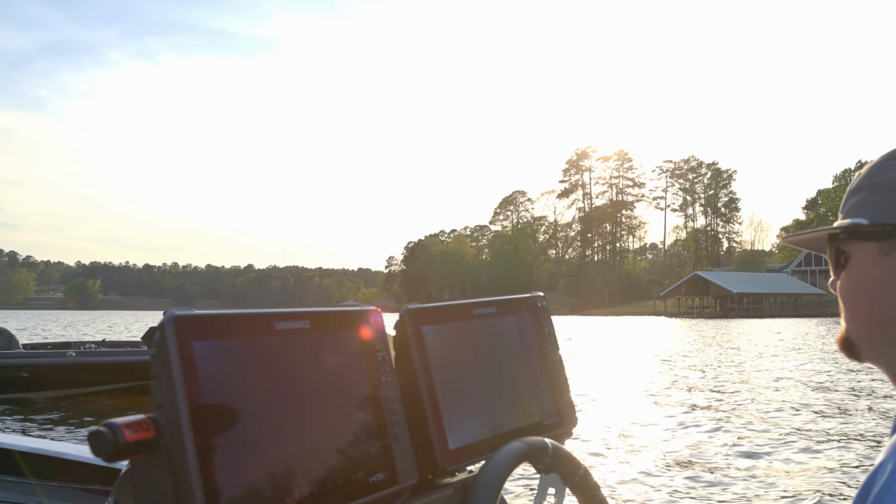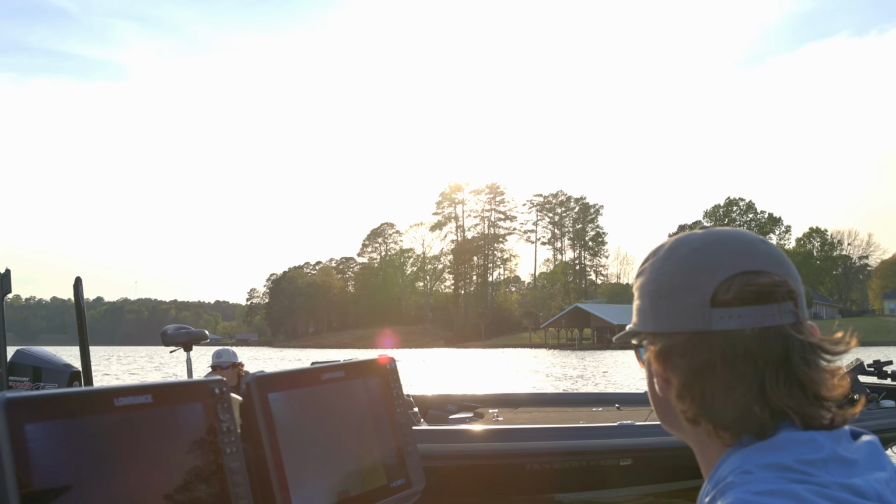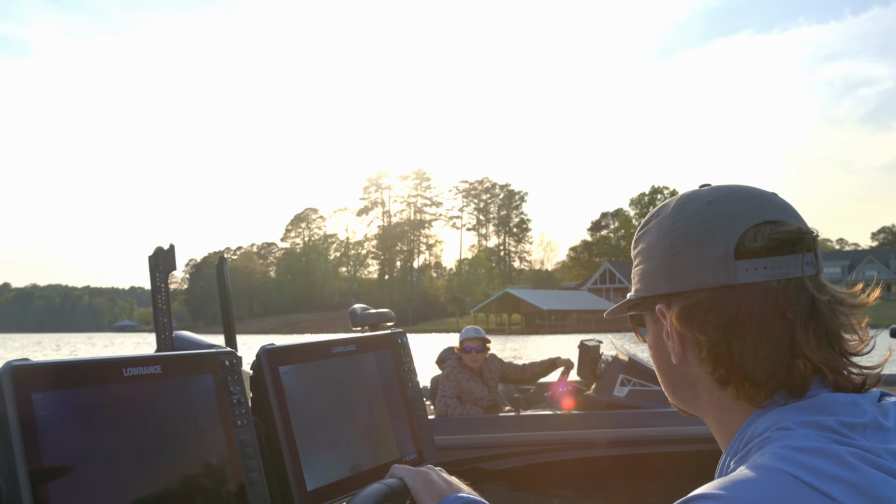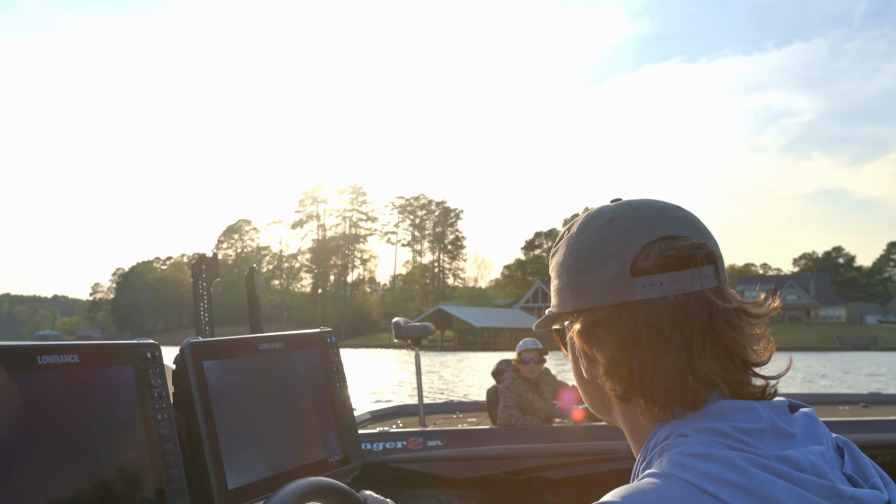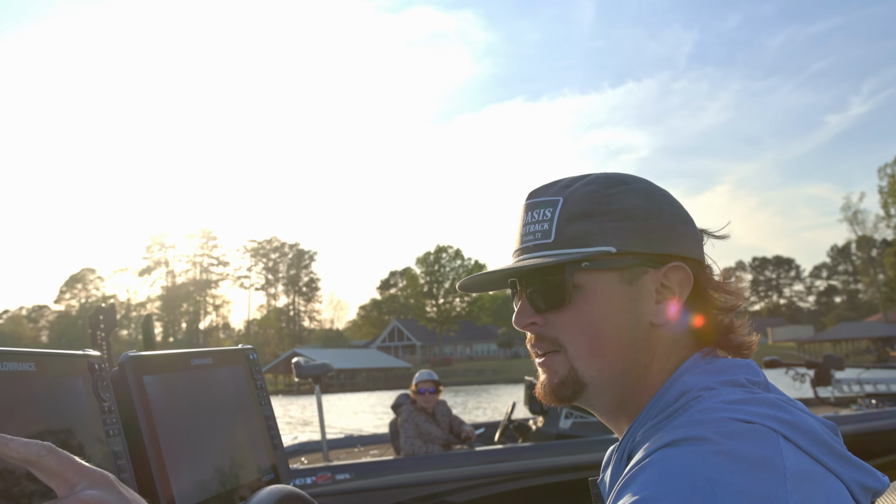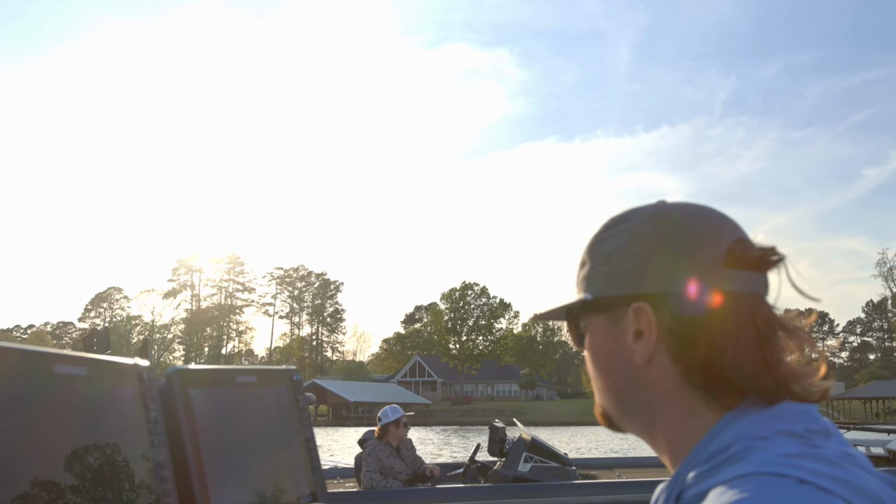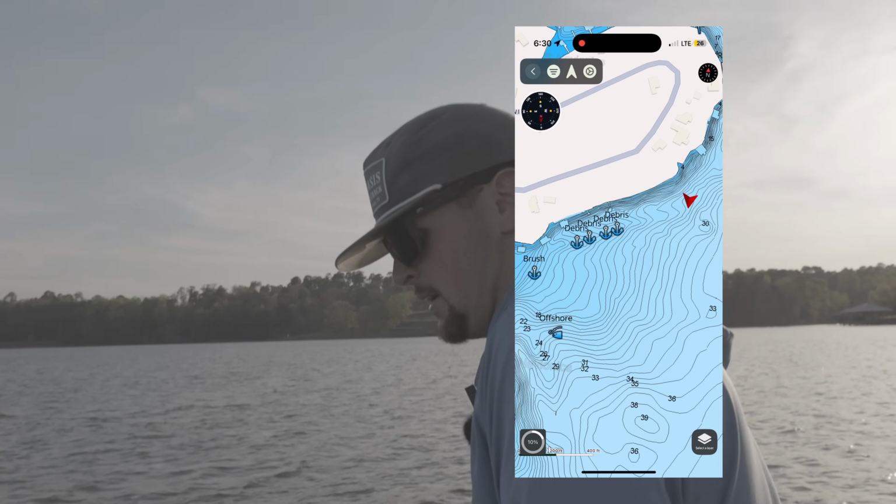Nada. Can't find him either. Earlier it was really good. Caught him on anything I threw. Now I just like can't find any fish. My side scan won't work. Still? It was fixed last time, and now it's like it won't. Is it like it's not showing up, or is it the pollen? It won't show up. All right.